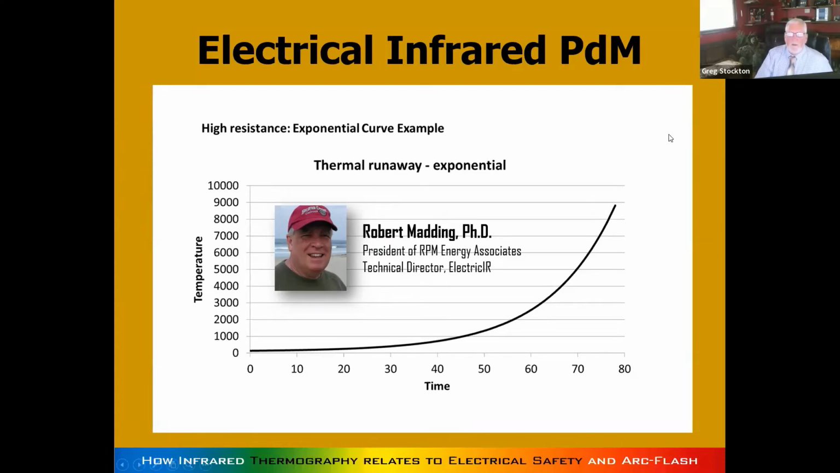And the people that figure out the algorithms for the cameras and the thermodynamics and all that stuff, those are scientists like Bob Madding here, probably the most famous thermographer in the world. Dr. Bob, love you, brother.